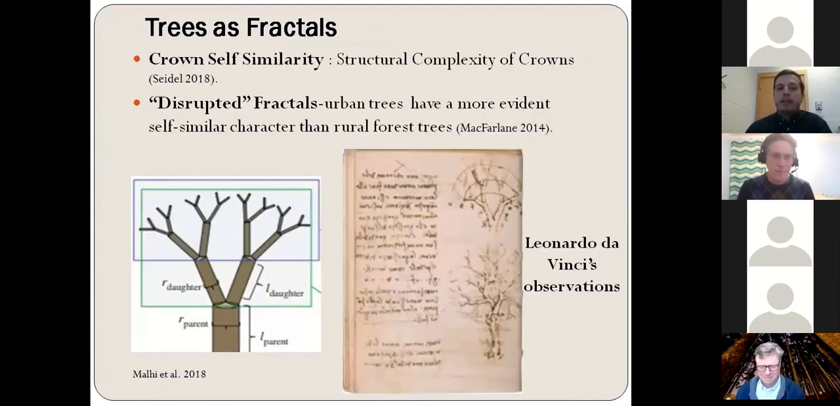And we know that trees can be treated as fractals. Actually, Leonardo da Vinci was the first who observed that the cross-sectional area of the branches is preserved across the different branching orders, which explains the crown self-similarity of trees and the structural complexity of their crowns. So the crown self-similarity means that through the branching network of a tree, every branching point looks the same whether we look at the first or